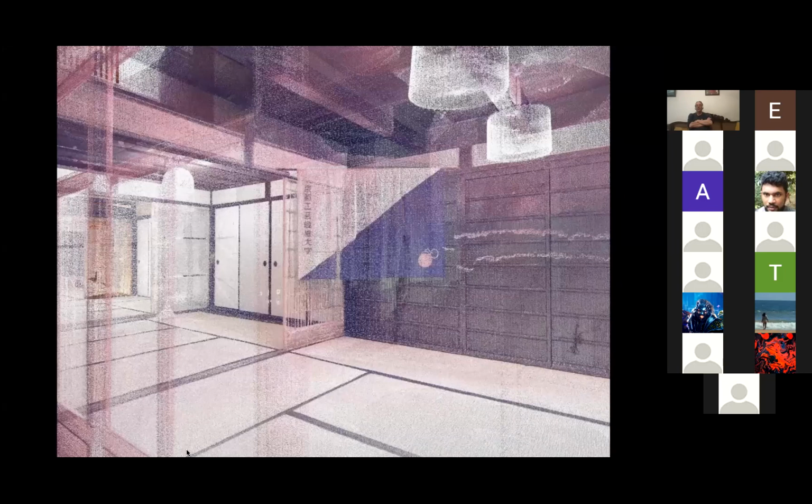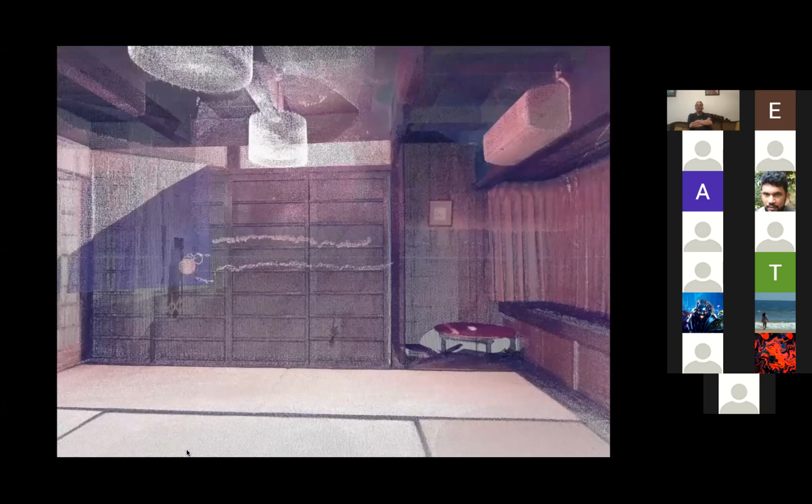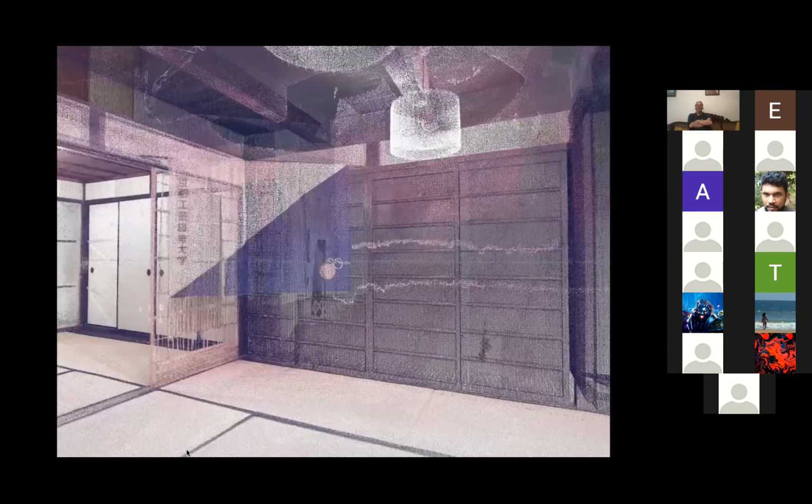And here we're simply moving the camera in the model through the house towards the back of the garden. You hear all the wood sounds and tatami sounds.